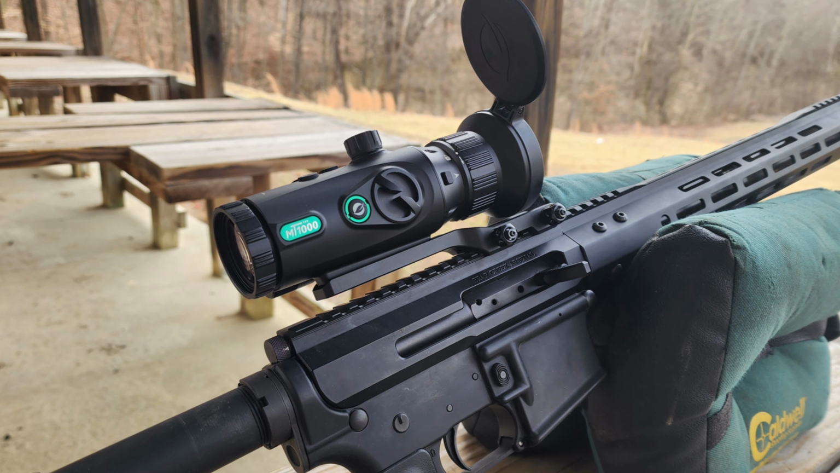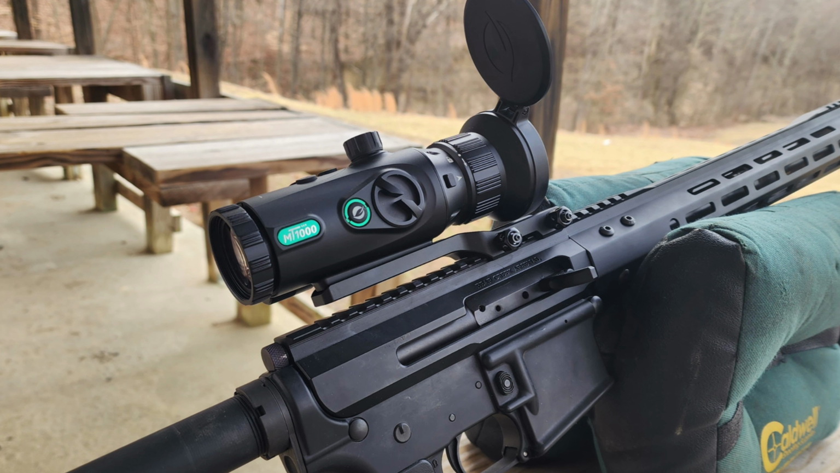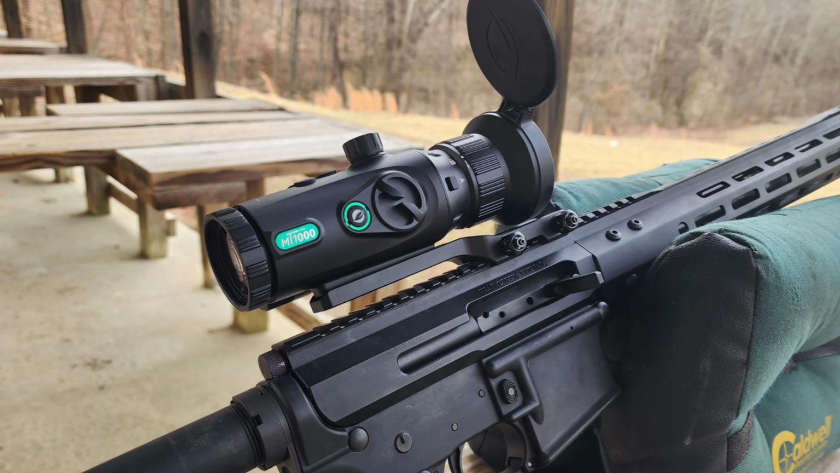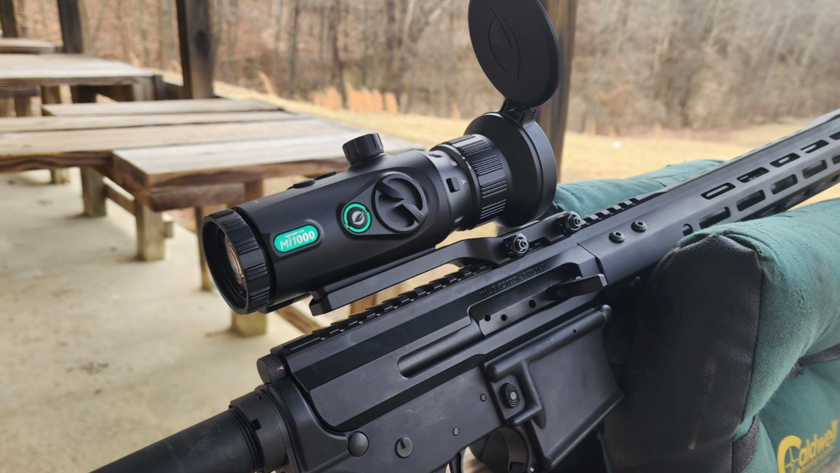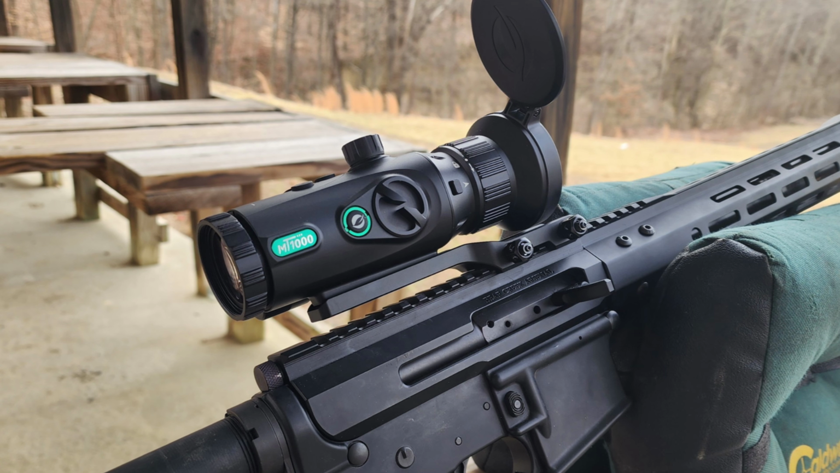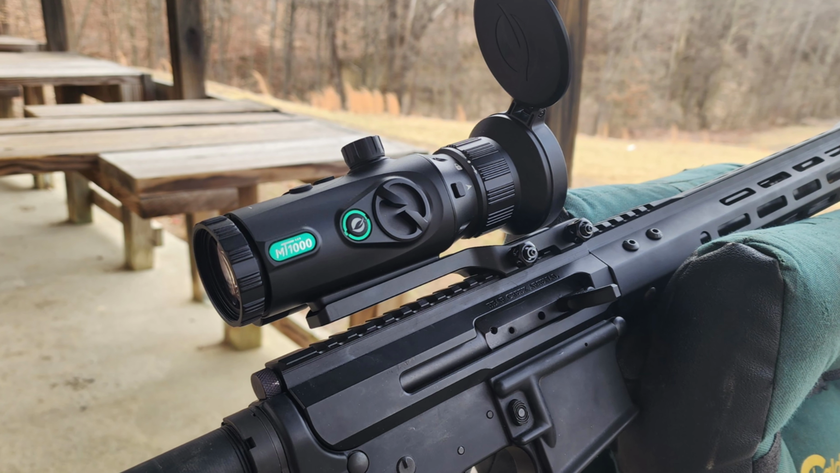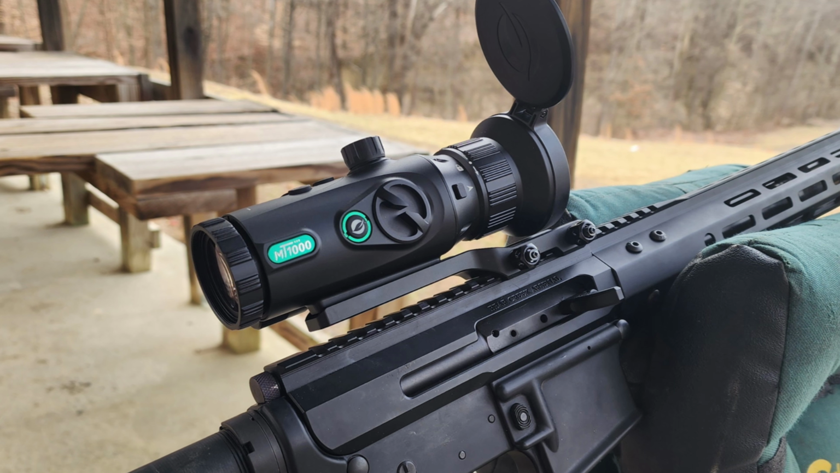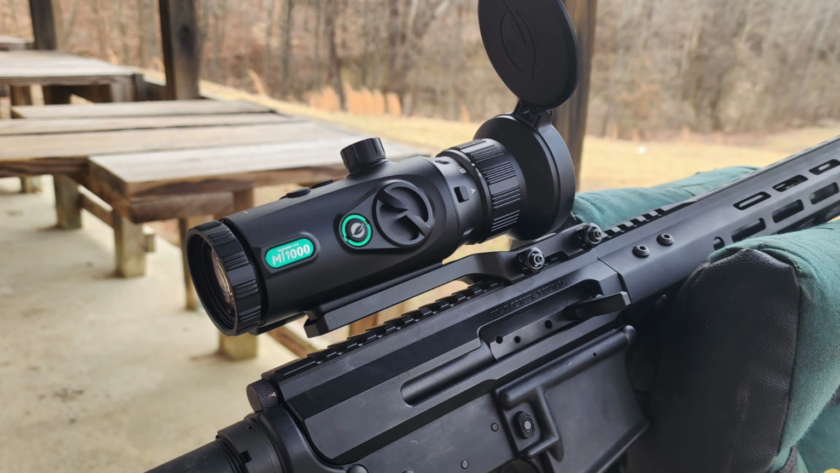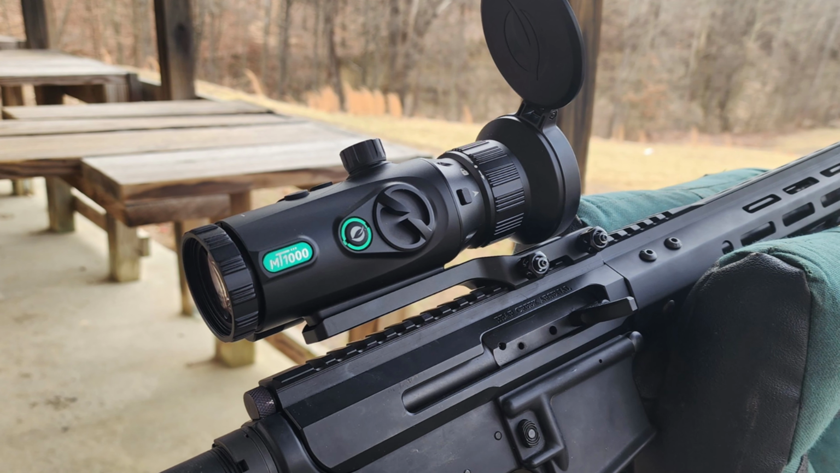You go watch some reviews on some of the other budget-minded thermal optics out there, and you'll see that 95% of the people, they're only showing you stuff that's up close, like their cats and their dogs and stuff like that. And honestly, in most cases, it's because if they go much further out, it looks kind of like crap. So again, if you find one cheaper, you found less quality. It's not going to have as good imaging as this, and certainly not as far out. So while you can find thermal scopes for less, the quality is far, far less.